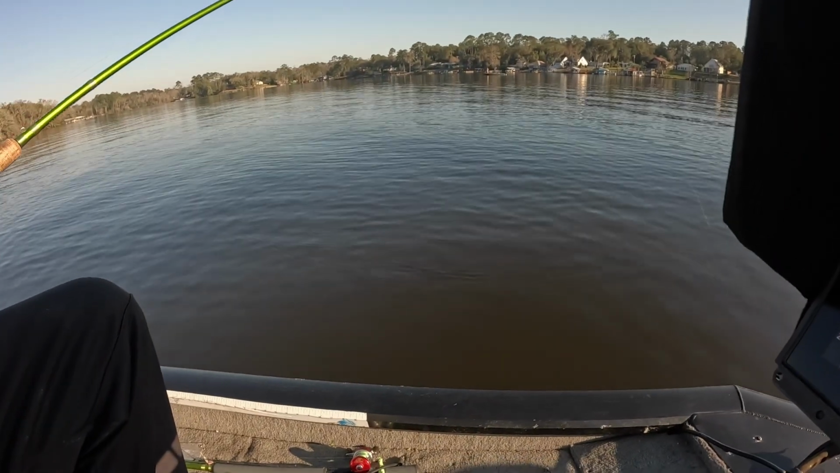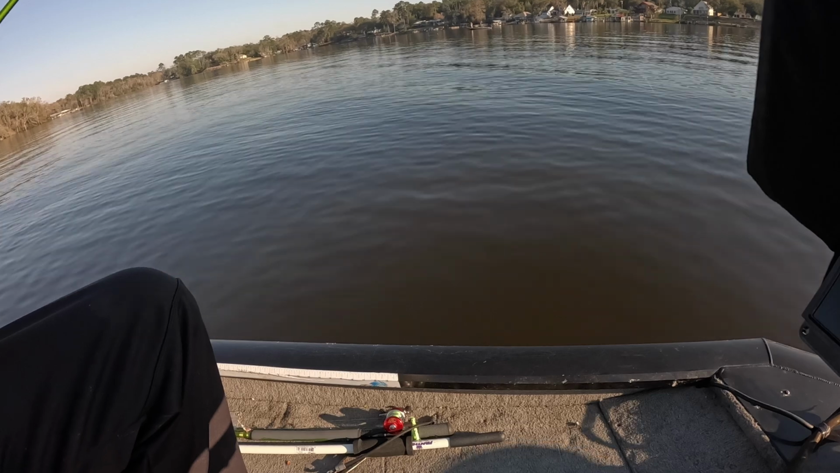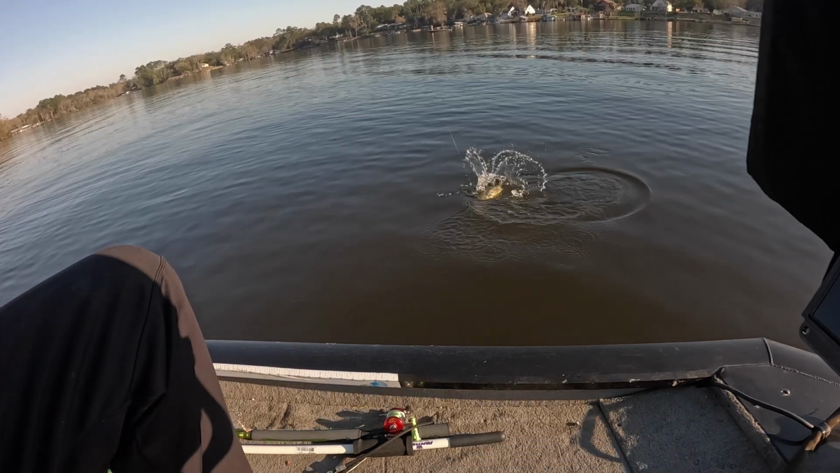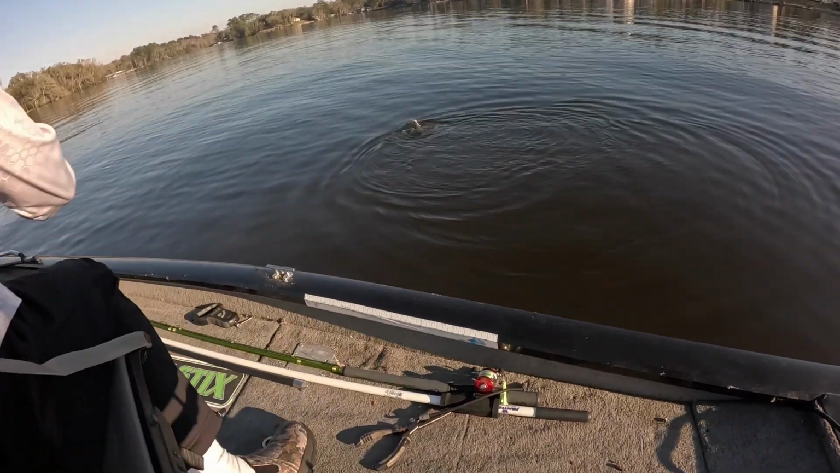All right, got a little one. Got us a little decent fish here, folks. Whoa. That's a nice fish. That's a nice fish, folks.